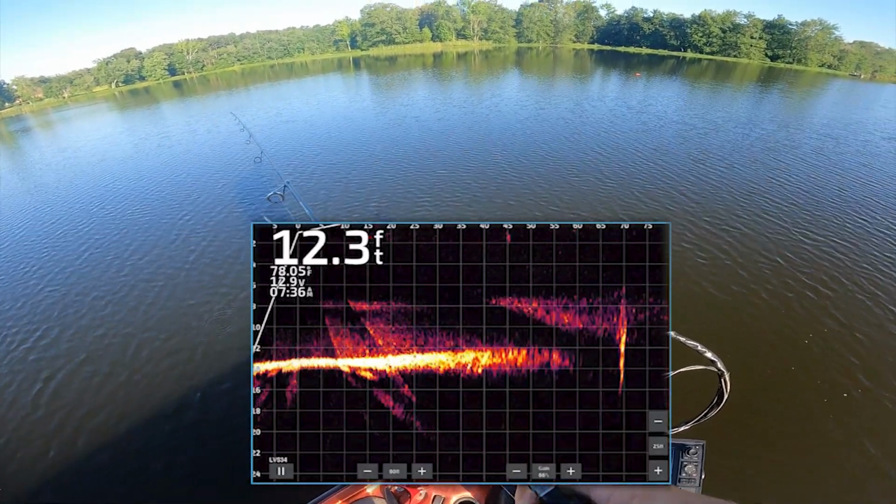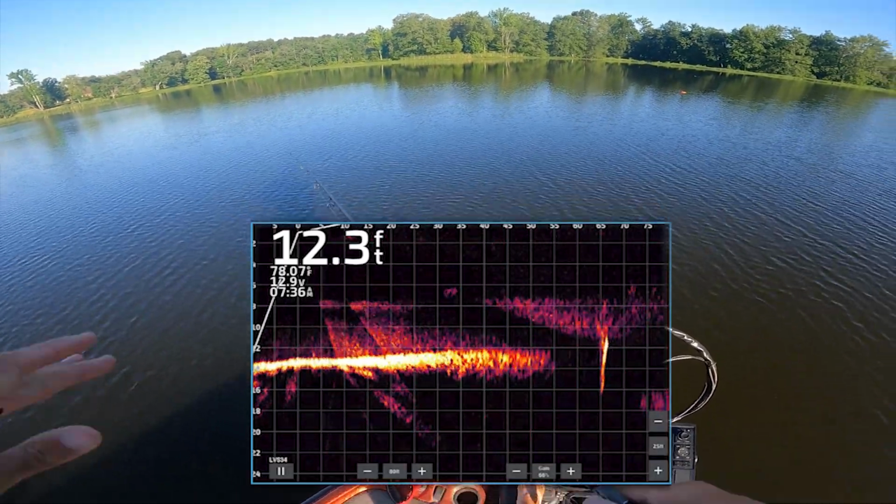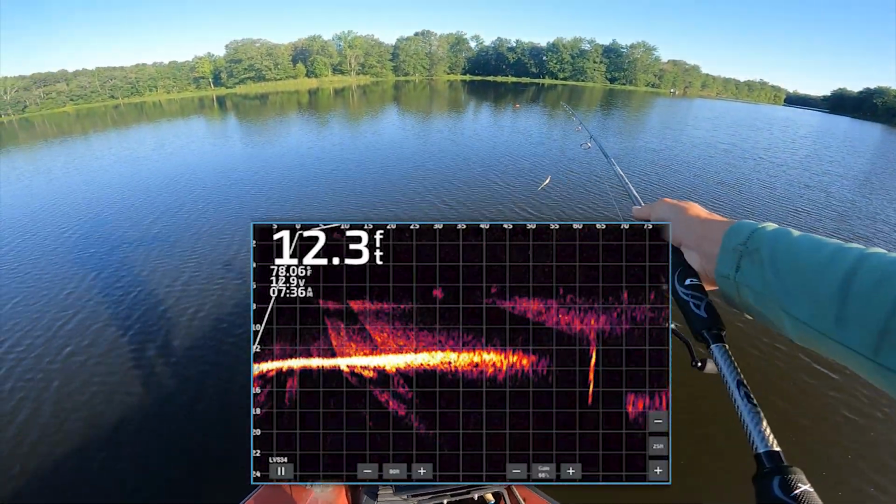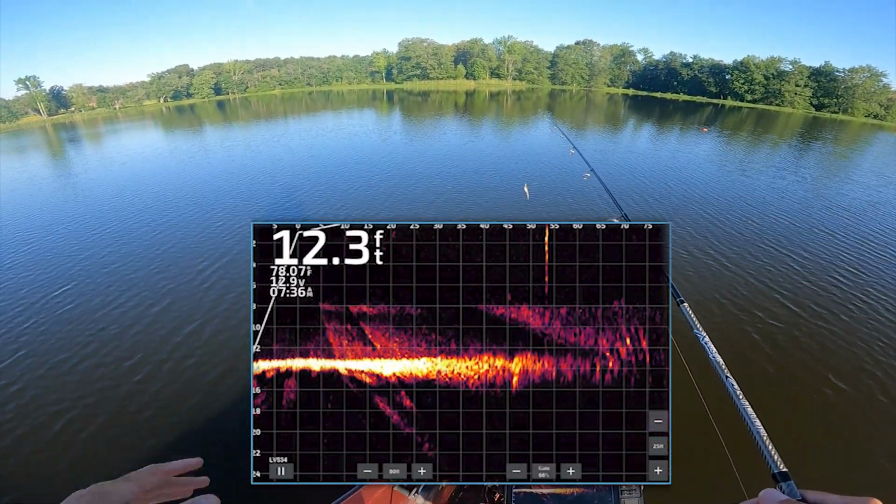But guys, so there it is. Like I said, I found the smallest little brush pile tree in the lake right there. And one thing, guys, it shows bigger on 2D because of when I went over it going in the direction of the buoy. So you might not see the whole image. We're kind of at a bad image of it right there.